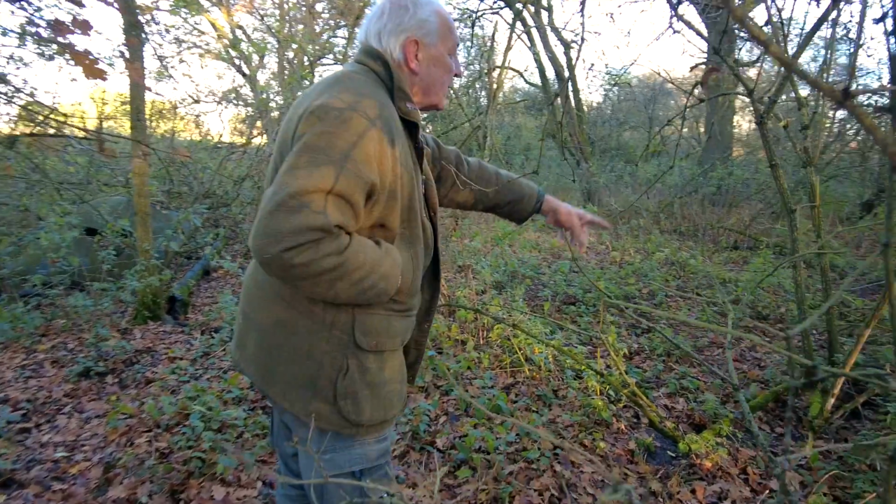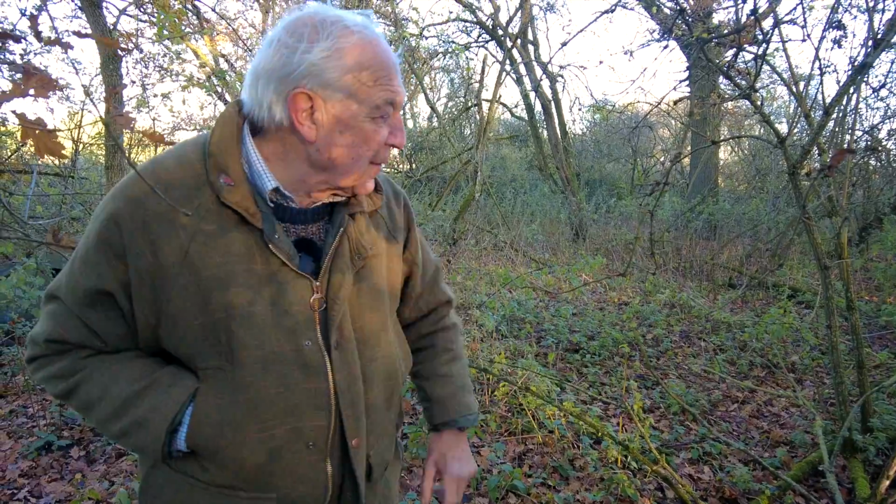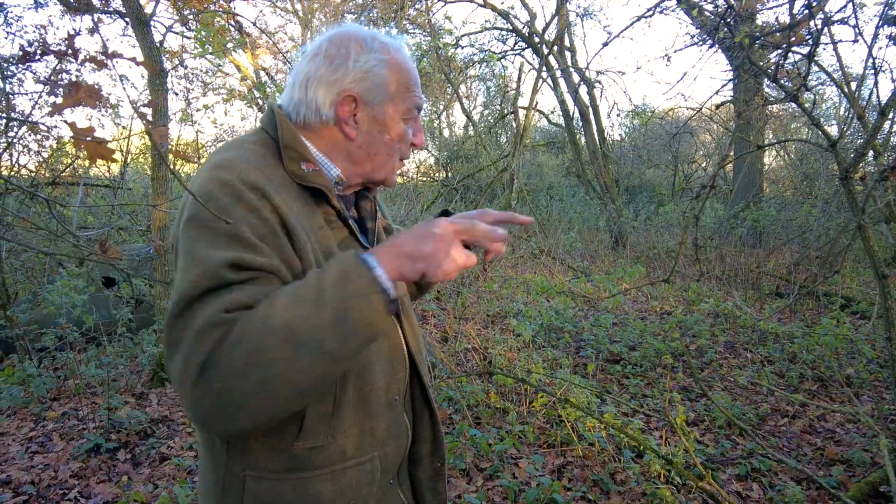Yeah, there's holes all through here. The number of times you find where that run is, they'll come out and they'll sit there looking before they chance going to the feeder. Now that's going to be a good little spot. If we sit in the middle there, we've got a pretty good chance of catching them at fairly close range in either direction.